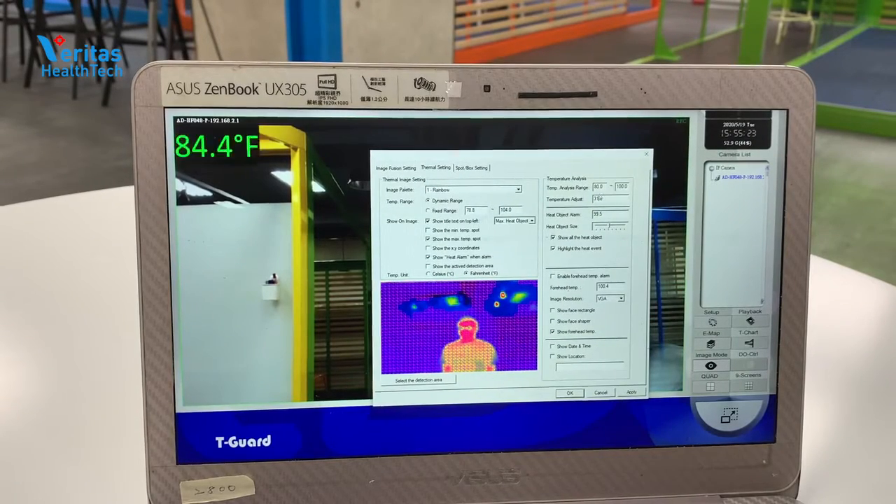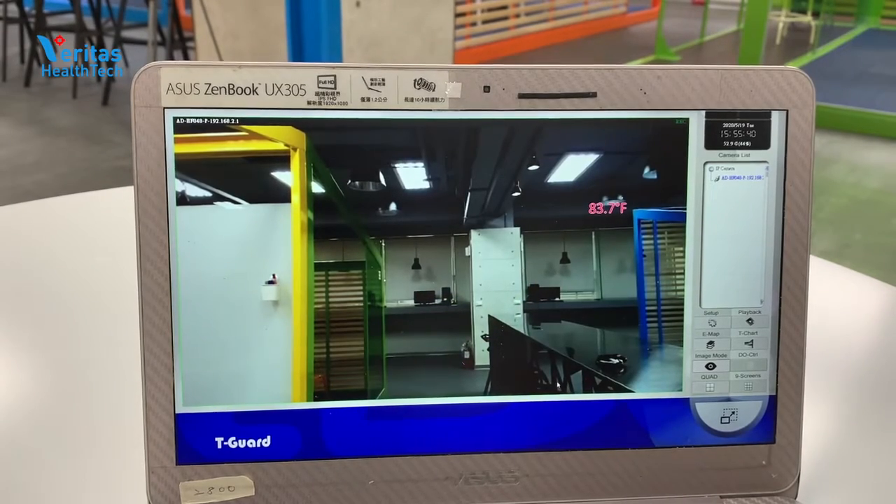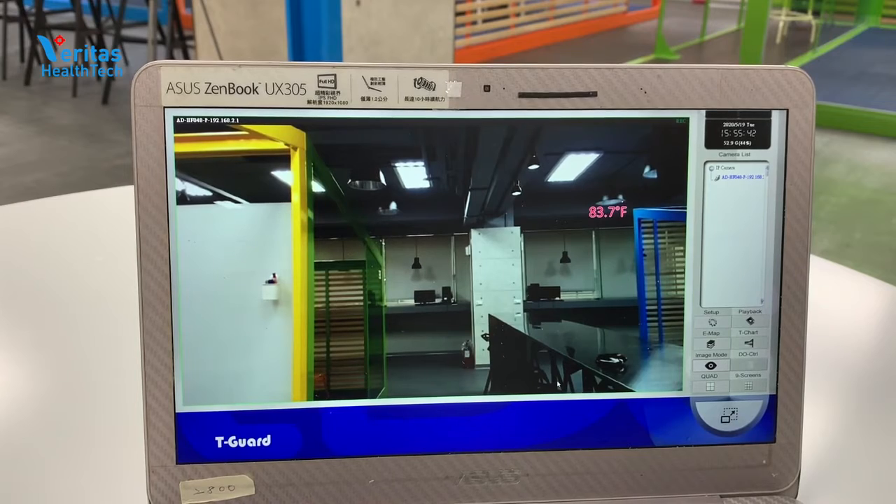Typically, your environment also changes, so whenever that happens, or if you need to move the camera itself, you need to recalibrate. Calibration just means measuring the temperature of either the individual or the object, and matching that with what the sensor is doing. That's how easy and automatic it is to use.